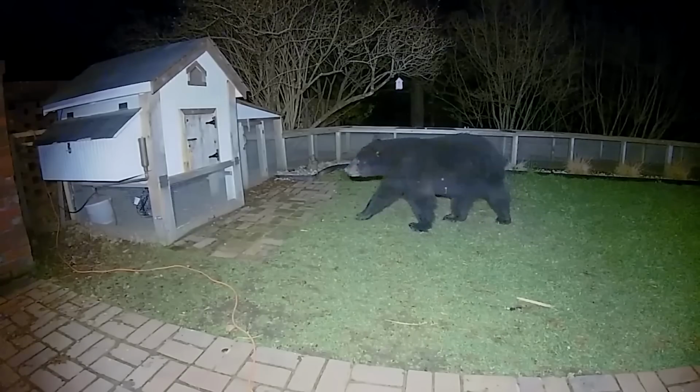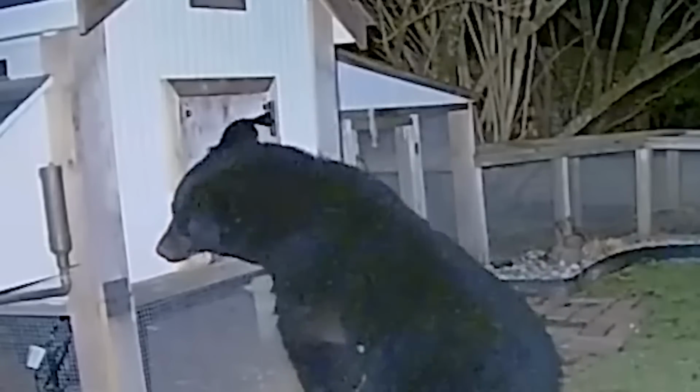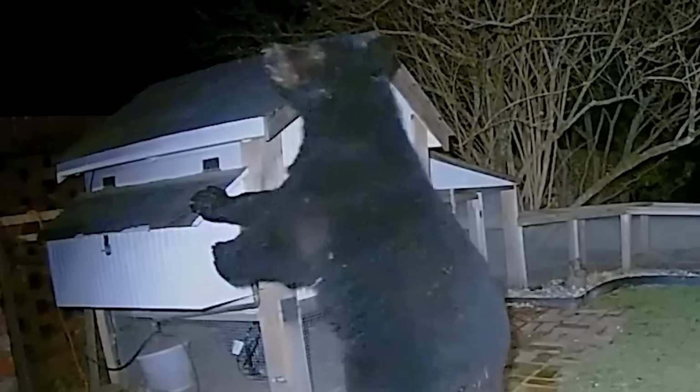Next, we have this bear who thought it was a good idea to get its breakfast from the hen coop. It tries to make its way through the wire fence after making sure that no one was around. He, however, hears a sound and, not willing to risk being caught, he skedaddles.